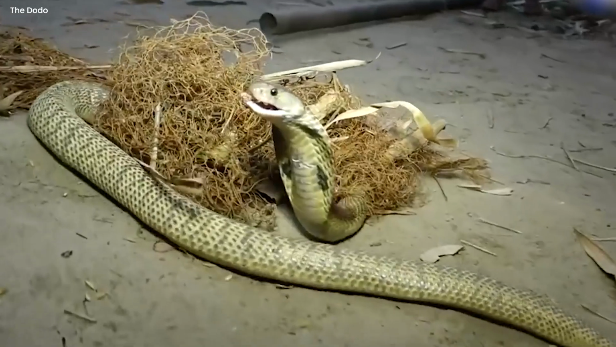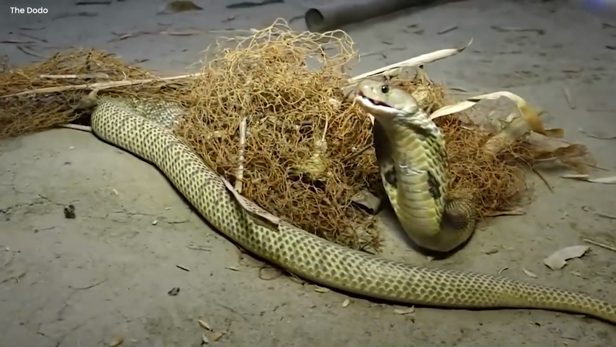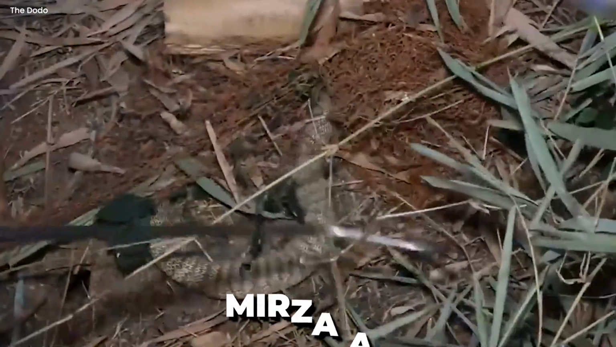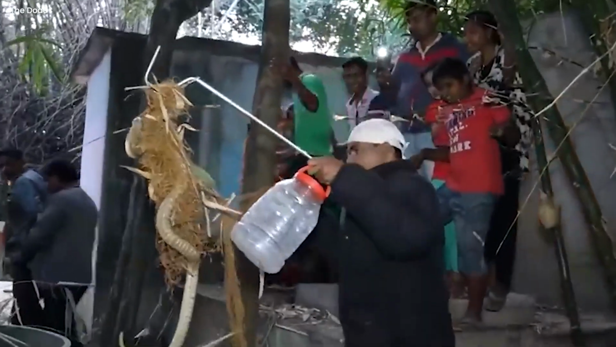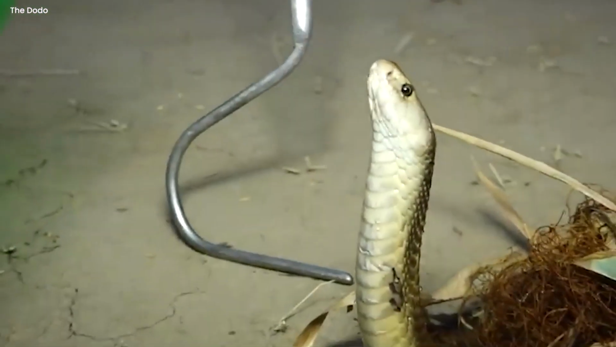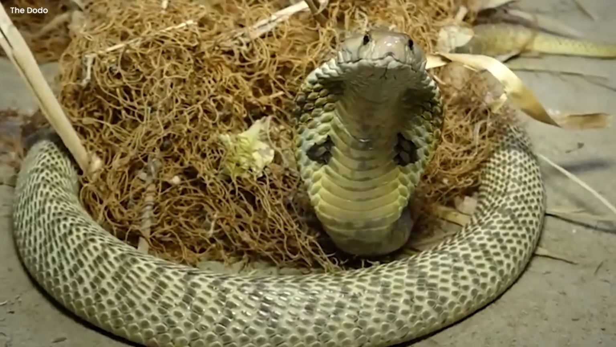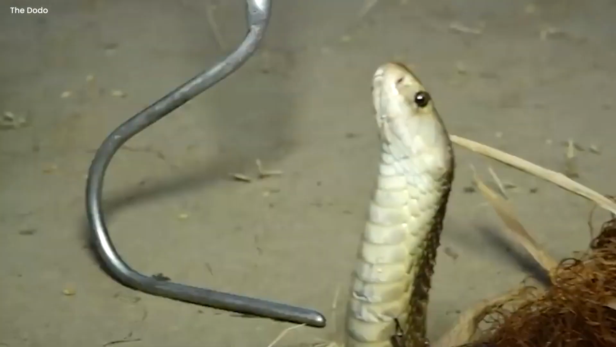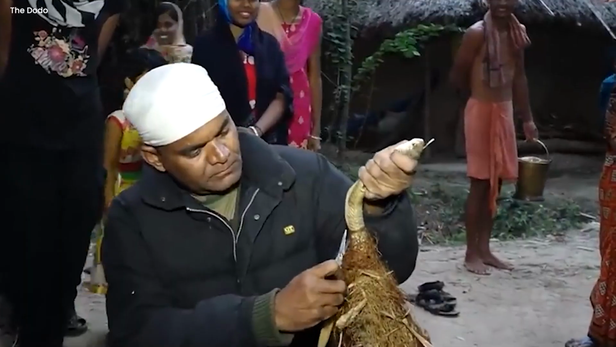A king cobra is saved. On New Year's Day, a king cobra that was caught in a fishing net close to an East Indian rice field was freed by snake rescuer Mirza Arif. Arif skillfully released the imprisoned serpent with his deft hands and scissors. He offered sips of water from a Sprite bottle to relieve its thirst in a sympathetic manner. After being freed, the magnificent snake was returned to its original environment, concluding a touching story of animal and human cohabitation.